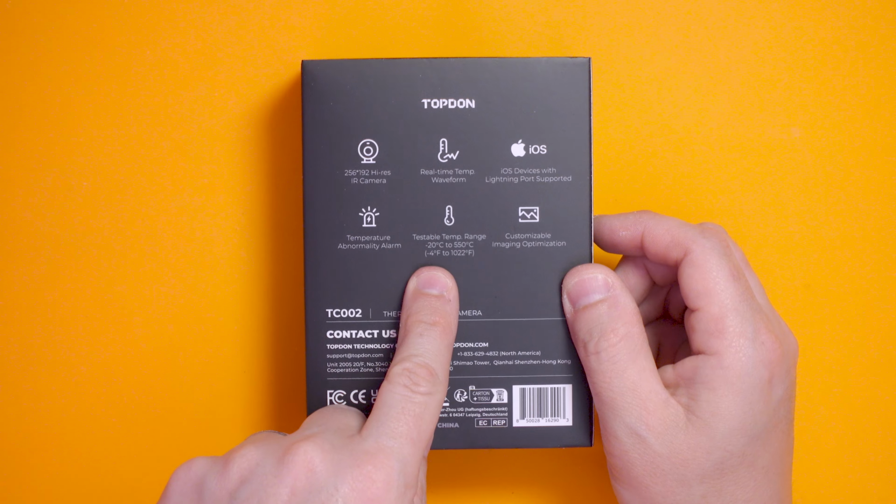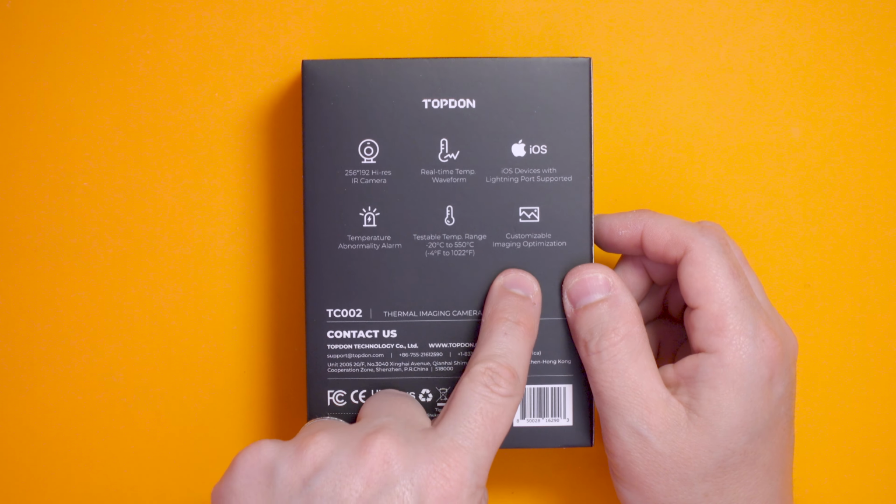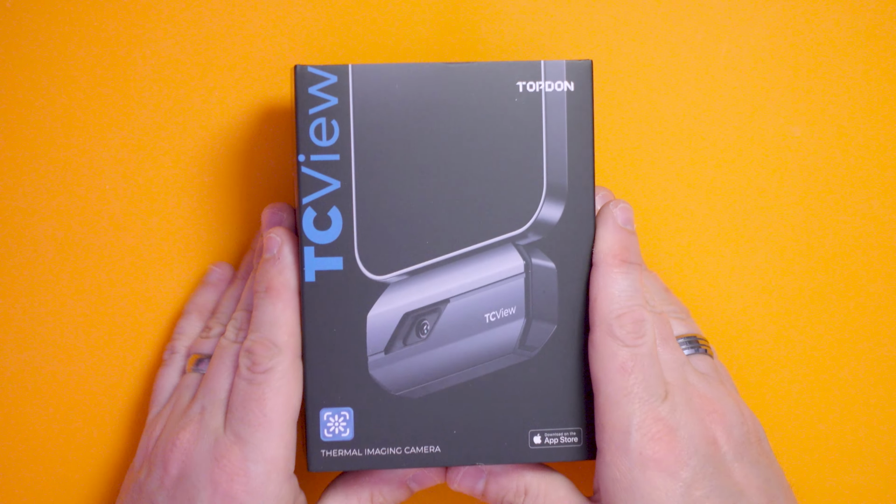It goes from -20 to 550 degrees Celsius. That's hot. And customizable imaging optimization. Nice. So you plug this in, and there's an app you can use, which I've already installed on my phone, and we'll look at that in a mo. I just had to search for TopDon Thermal Imaging Camera in the App Store, and the app came up right at the top. So that's awesome.